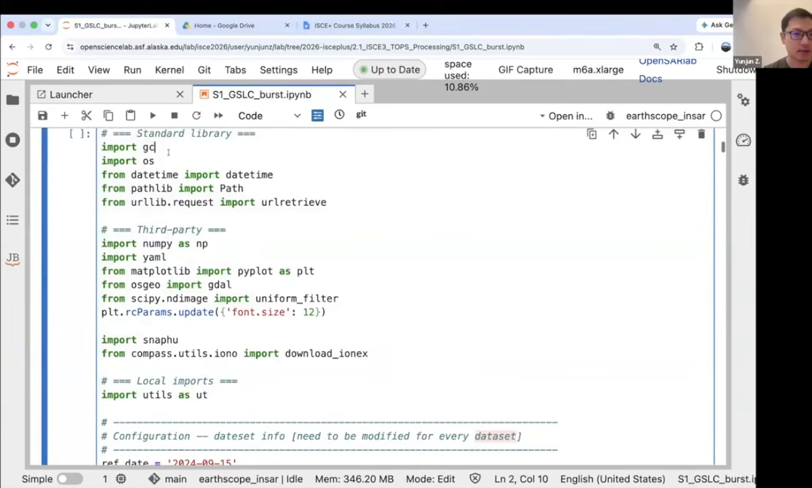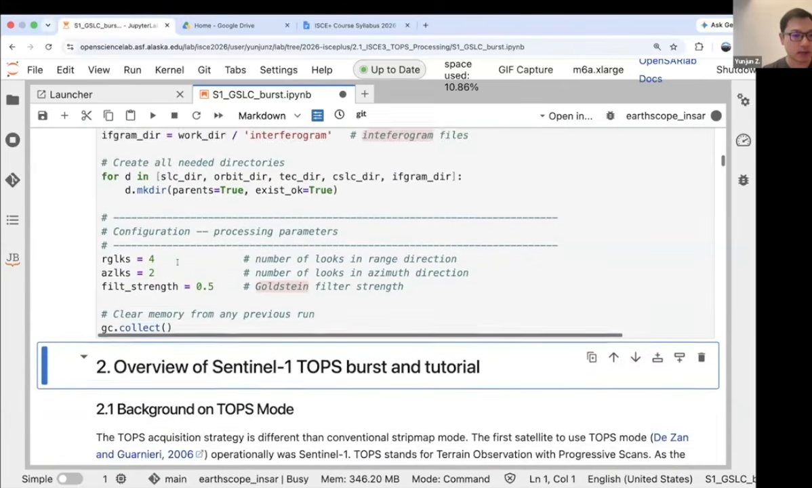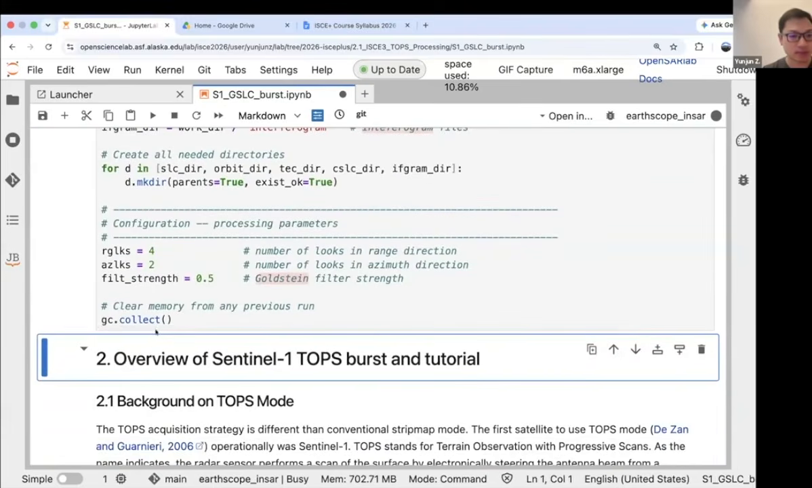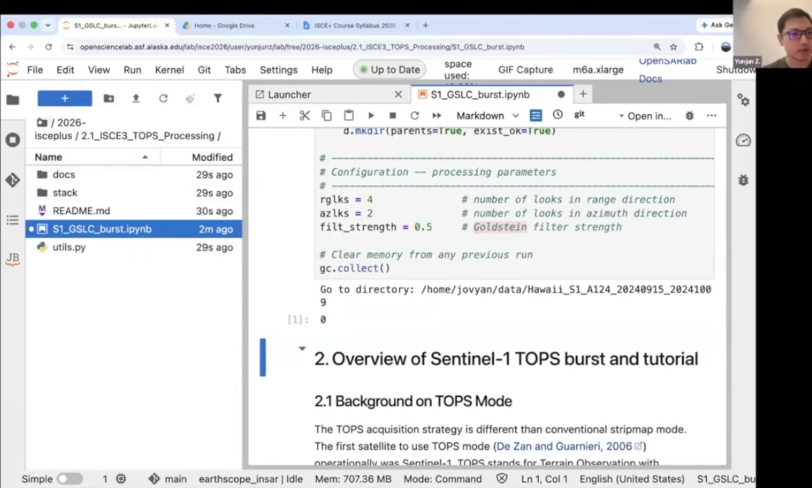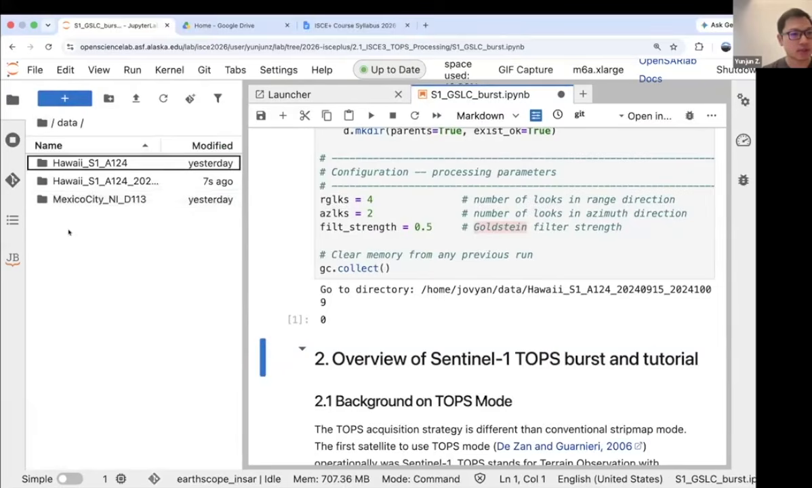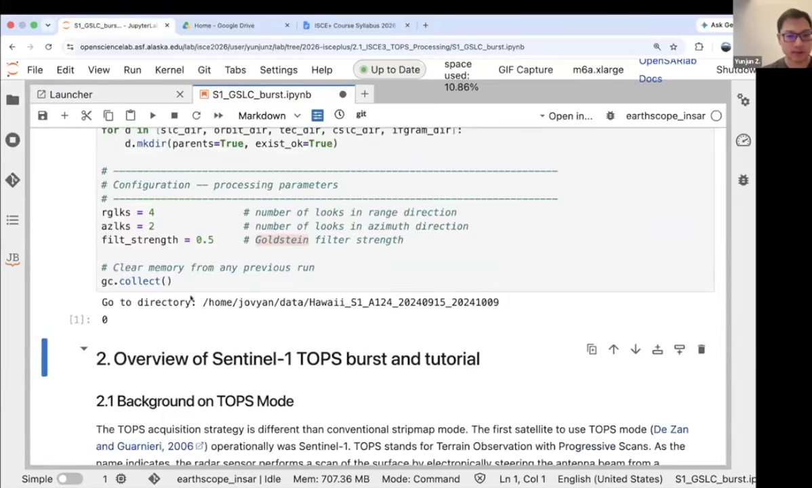Click the first cell to run. In the first cell, if you run it, eventually it will show some printout message like here. And you can see that in the folder, we'll generate the data folder and generate another folder called this. This is our working directory for this interferogram processing.